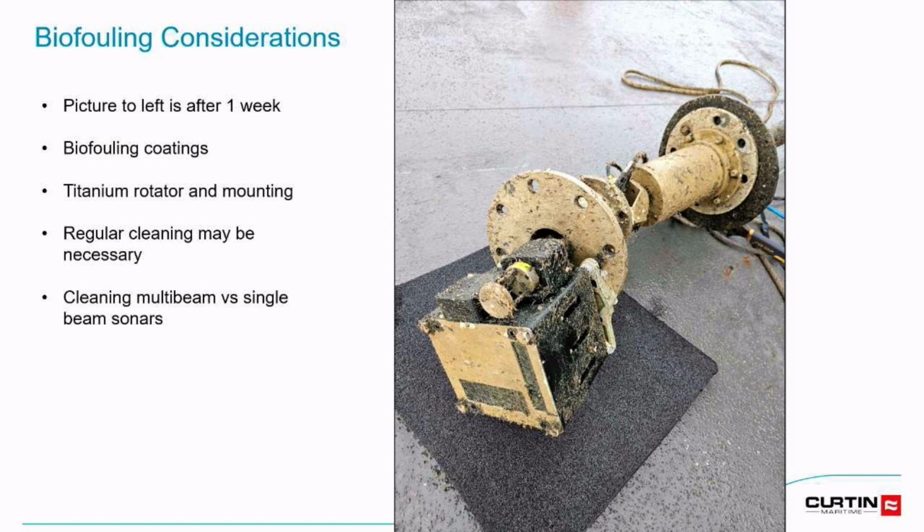Another consideration is a titanium rotator. Supposedly, they are not as susceptible to biofouling. You're going to have to clean these things. If you're mounting it on a pole or in a moon pool, you need a way to get it up and clean them every so often.